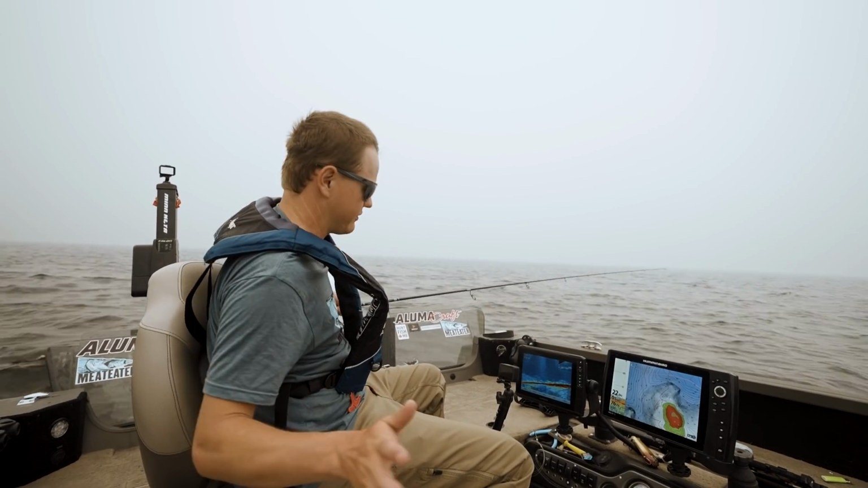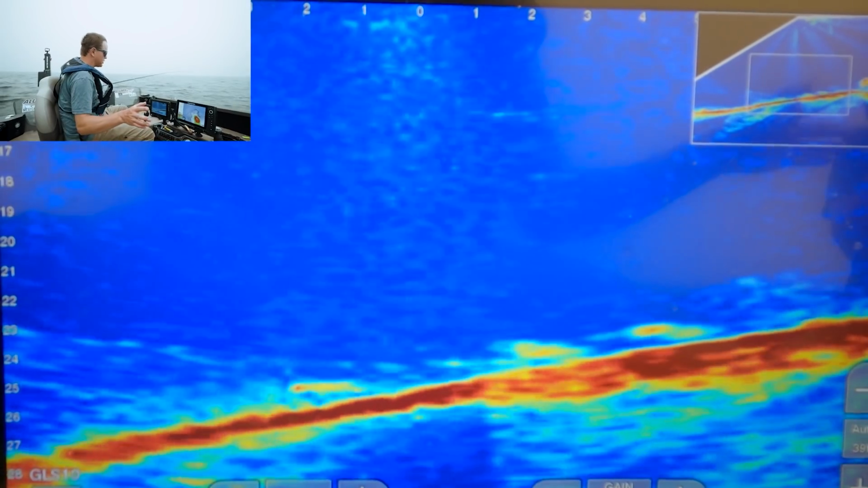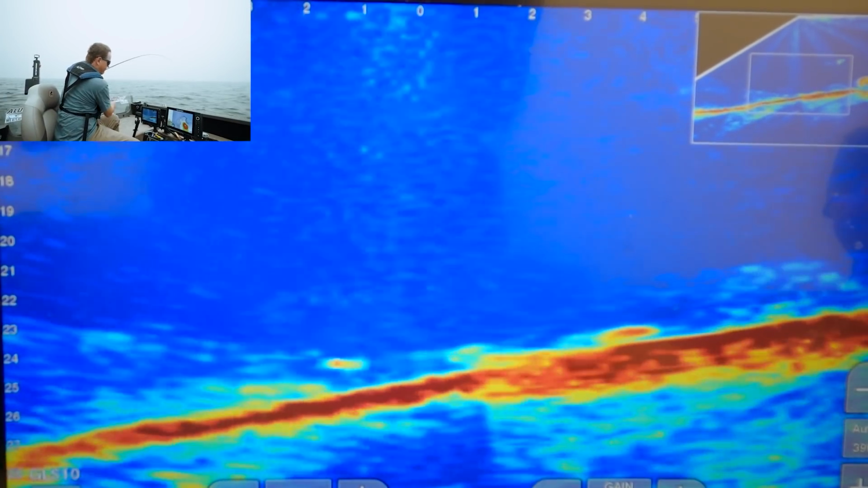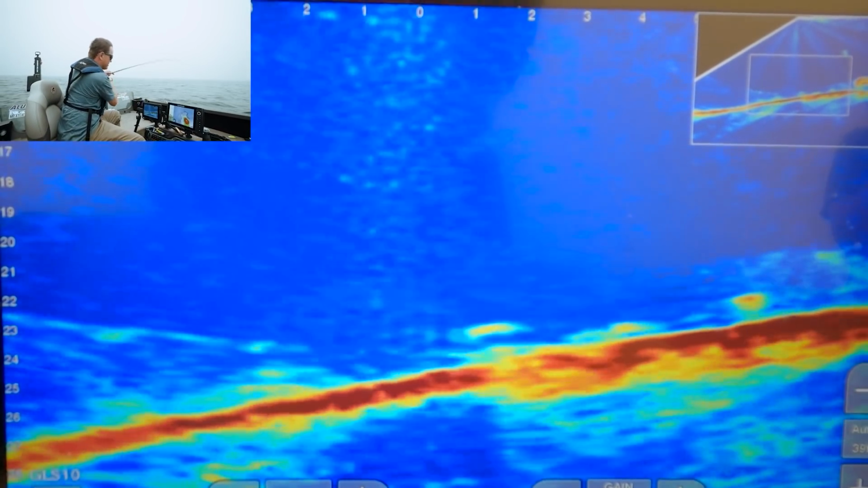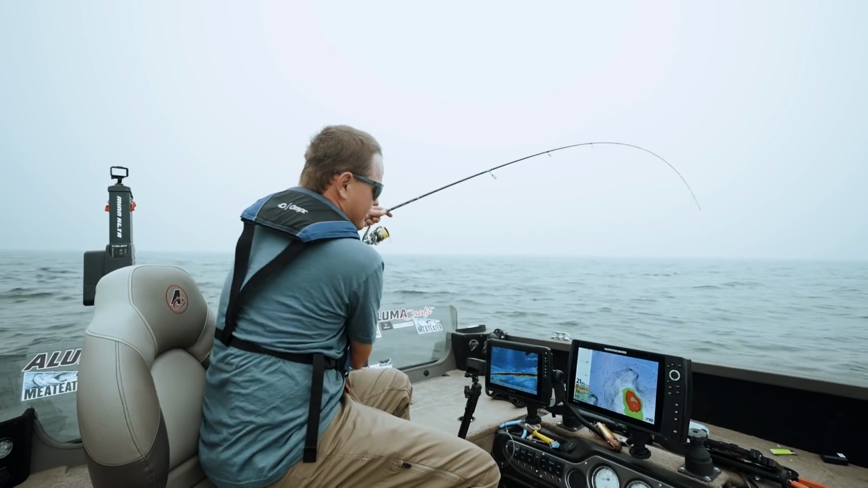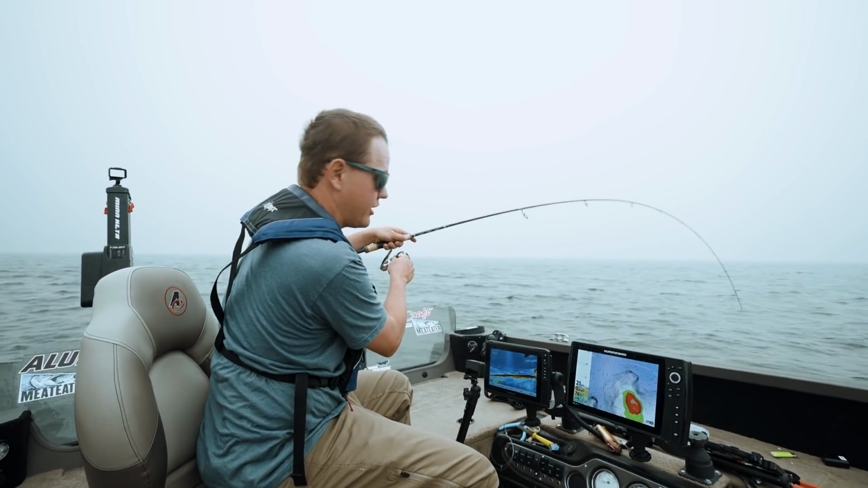Let's focus on some positives of Livescope. One of the coolest parts is you can actually determine the size of the fish. If you see those little numbers along the top, you can see that they're 1-foot grids. You can even turn on a grid setting, and you can see if it's a 2-foot, a 3-foot fish.